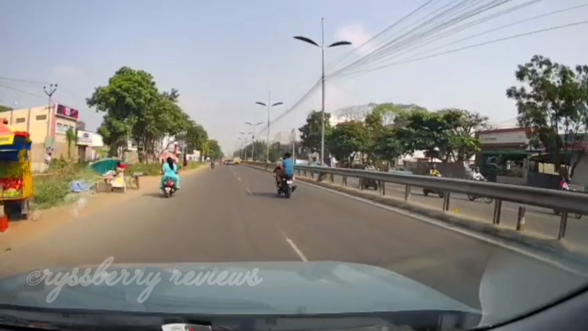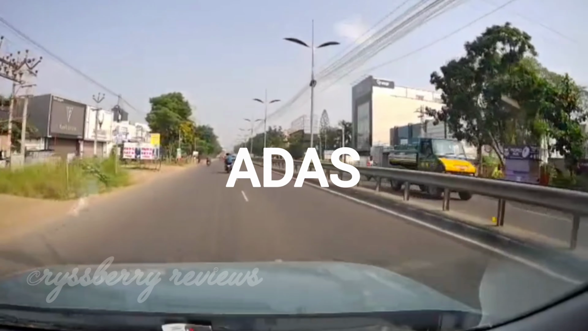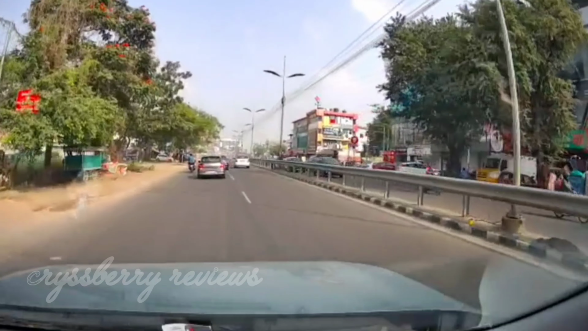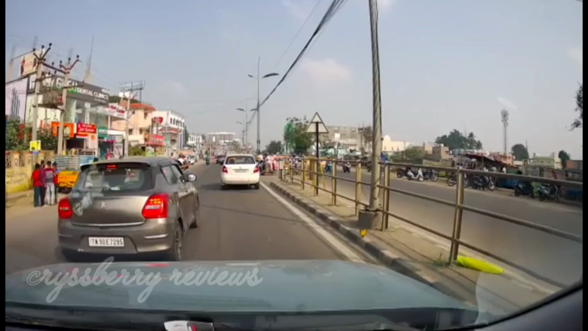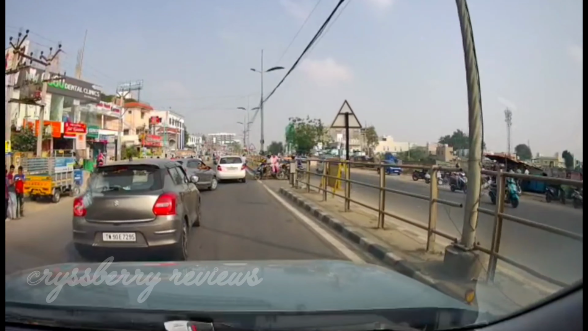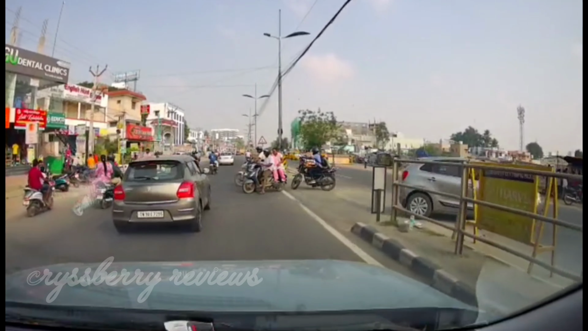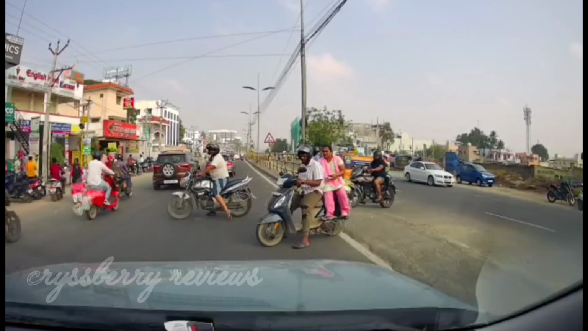Now here is a view from the front camera. It also has the ADAS, which gives you alert by lane monitoring. It also has the forward collision warning system that calculates speed of the vehicle in front and alerts you. So now here you can clearly see the number of the car in front of us. Both the front and the rear camera are adjustable and you get a complete view.